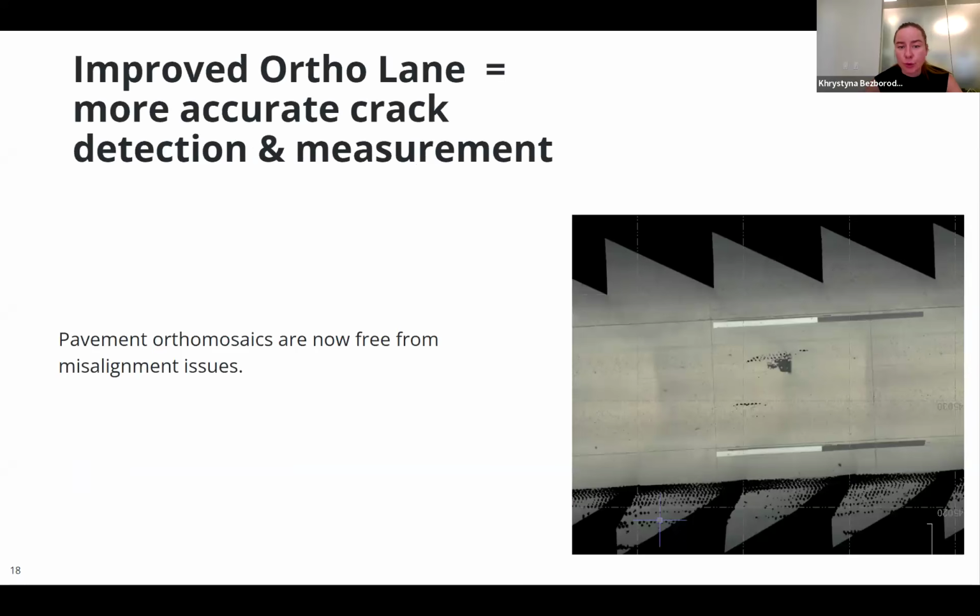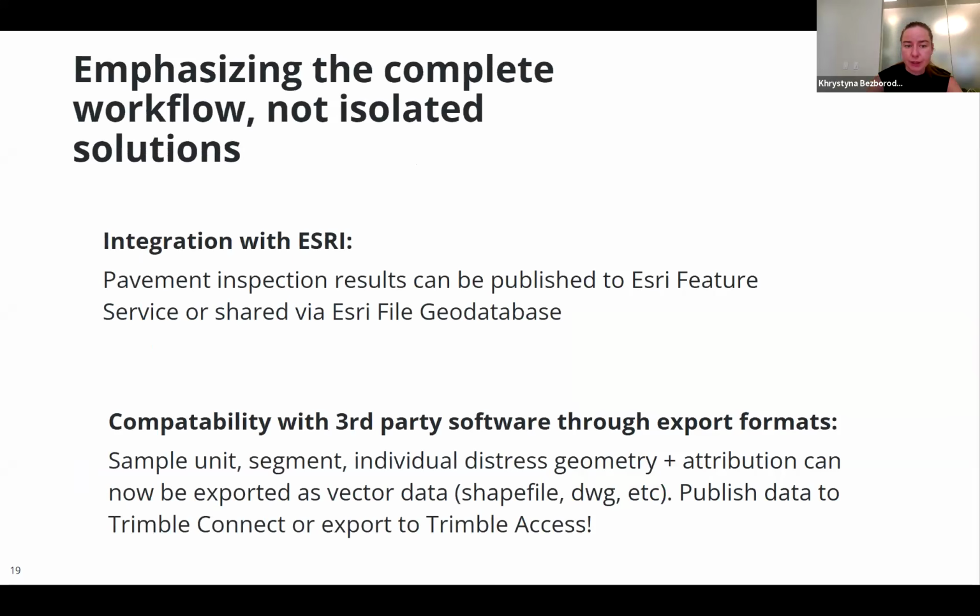We finally improved our Ortho for more accurate crack detection and more accurate crack measurements. Those of you who ever used the Ortho feature remember that we used to have misalignment issues. We fixed that. Now our Ortho lanes are free of misalignment, and it ensures that your measurements are correct and the crack detection is better as a result of this.